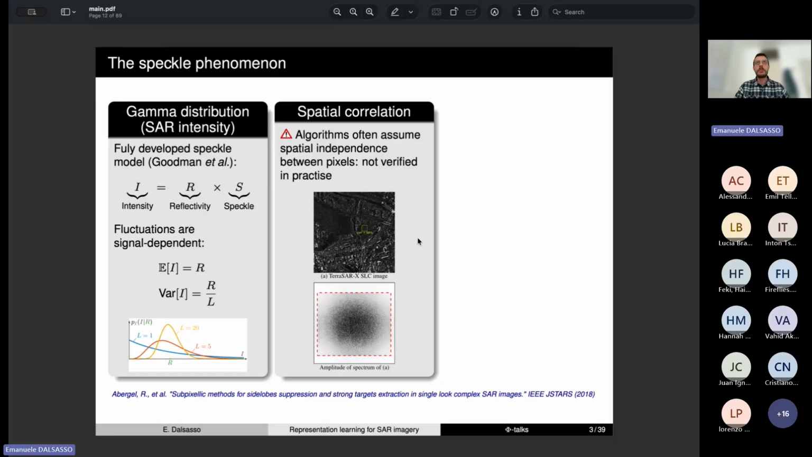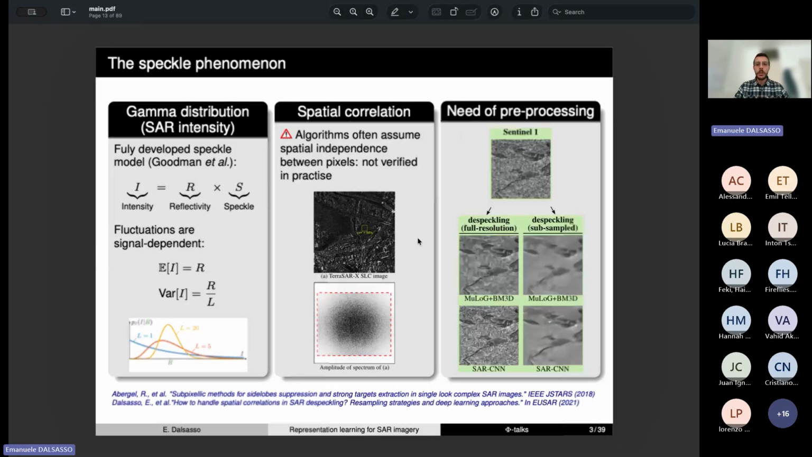And this assumption is often not taken into account by denoising methods, which assume that the noise is independent and identically distributed spatially. And what happens if we don't take into account the spatial correlation?